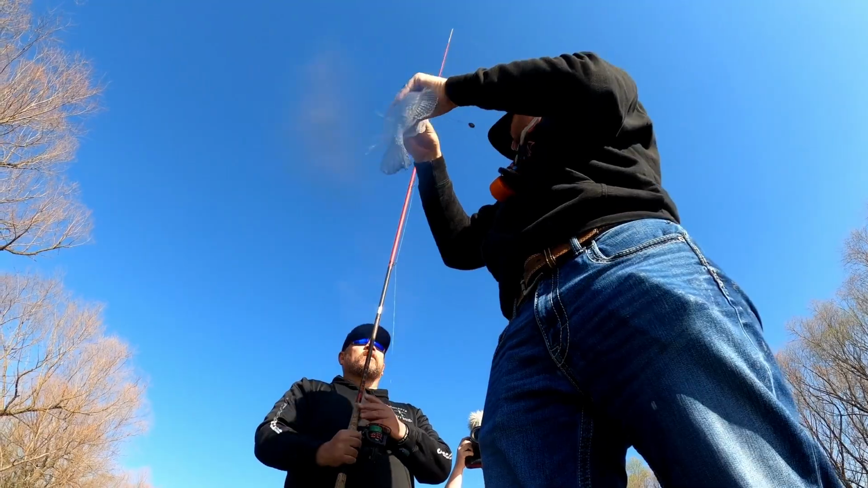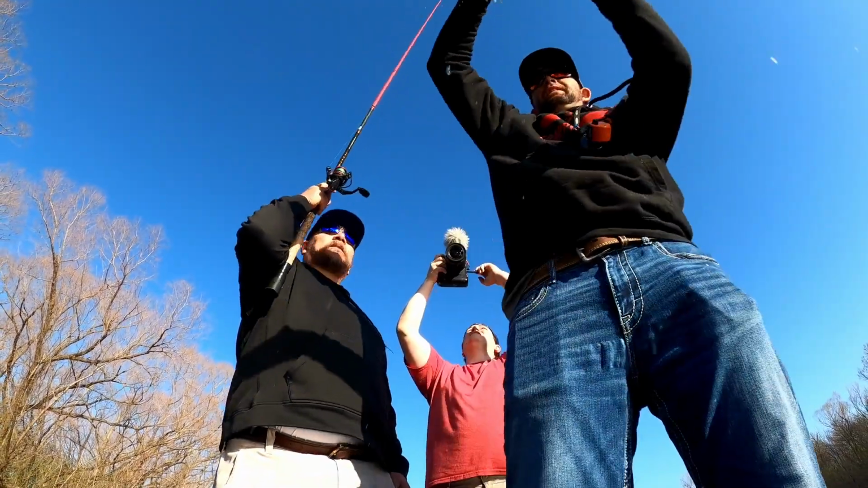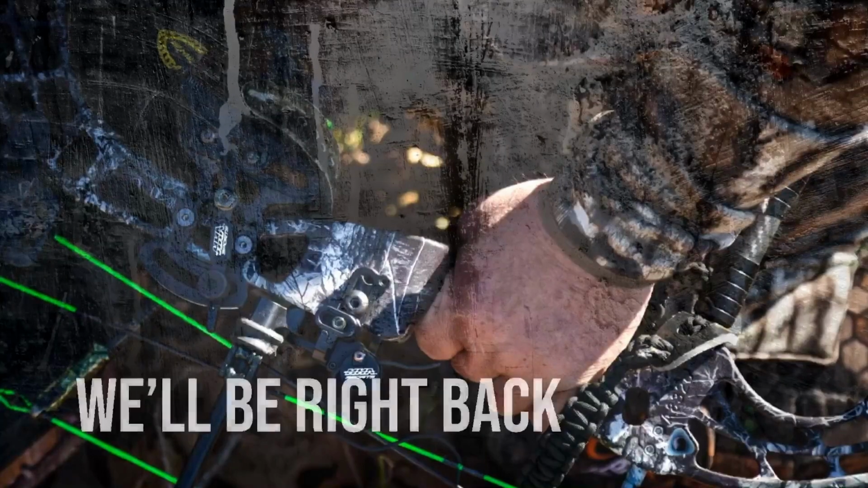I could tell as soon as I set the hook the difference. Oh, just a little. Whoa. Get him. Yeah, I lied. Pretty fun. 10.5 inch fish. Yeah. He's legal, but not big.